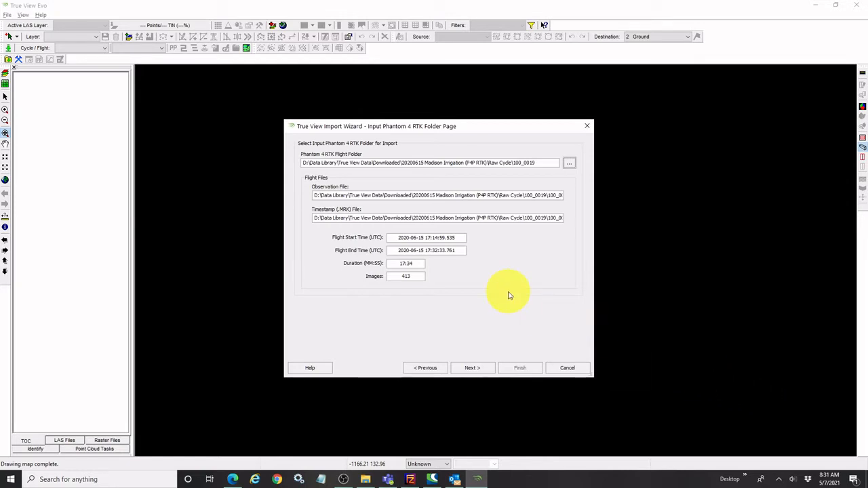The wizard will quickly check to make sure that we have a valid observation file and a valid timestamp file. So our .obs and our .mrk file, they're there in that folder. It'll also give us a little bit of metadata here in terms of the start time, end time, and duration of the flight, and total number of images that we have.